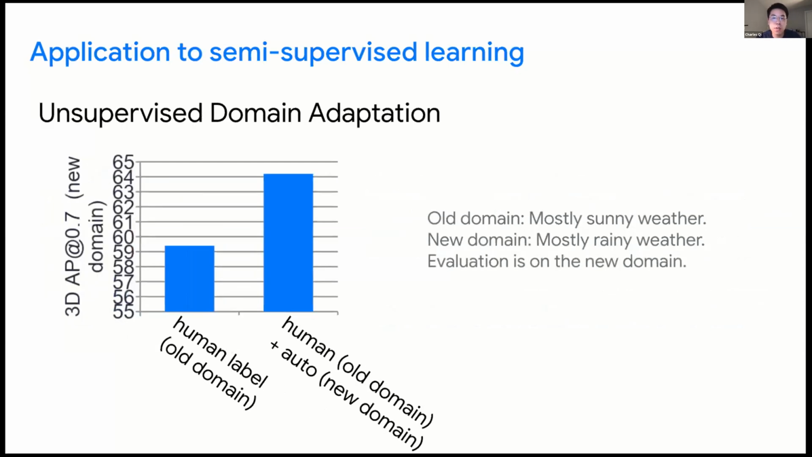Our pipeline can also be used to help the student better generalize to a new domain in the case of unsupervised domain adaptation. In this case, the old domain is the Waymo Open Dataset main data, which is mostly sunny weather in the Bay Area and in Phoenix. And the new domain is mostly rainy weather in Kirkland in Washington state. When the model is trained on the old domain and tested on the new domain, we see that the model performance drops. In the left bar, the student model trained on human labels dropped from 60-ish to below 60.